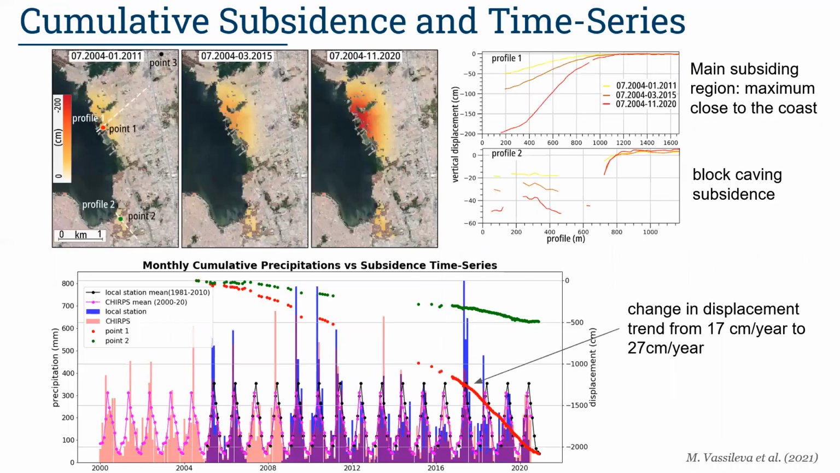The main outcomes from the displacement observations are that precursory deformations of 4 centimeters per year were already visible in 2004-05, a displacement rate which increased up to 27 centimeters per year in the second half of 2017. The maximum cumulative displacement for the whole period up to November 2020 was around 2 meters in an area close to the lagoon.